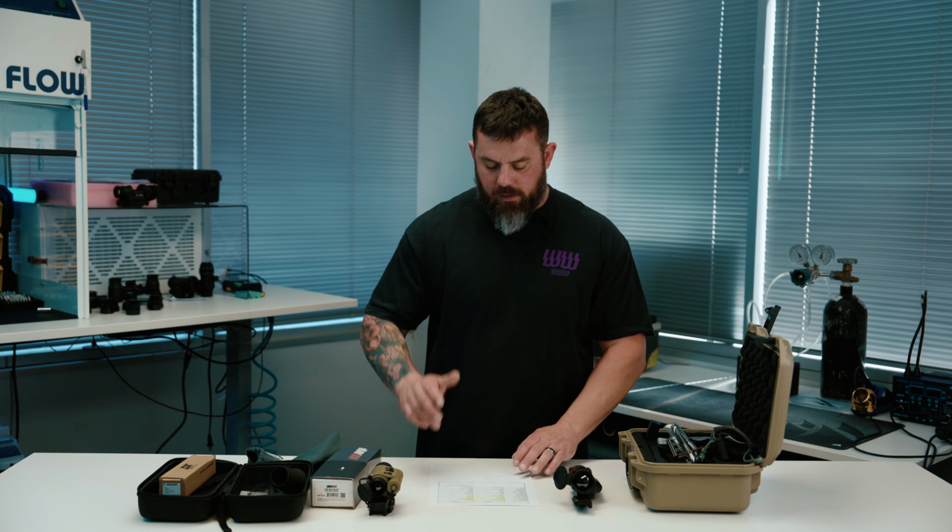As this product develops, some things will become available, and we'll do a supplement to this video to explain the different mounting solutions. However, that's not really how this optic is intended to be used. It's more of a standalone thermal weapon sight as well as a clip-on, and it does both those very well, as you will see in the footage that we will show in a minute.